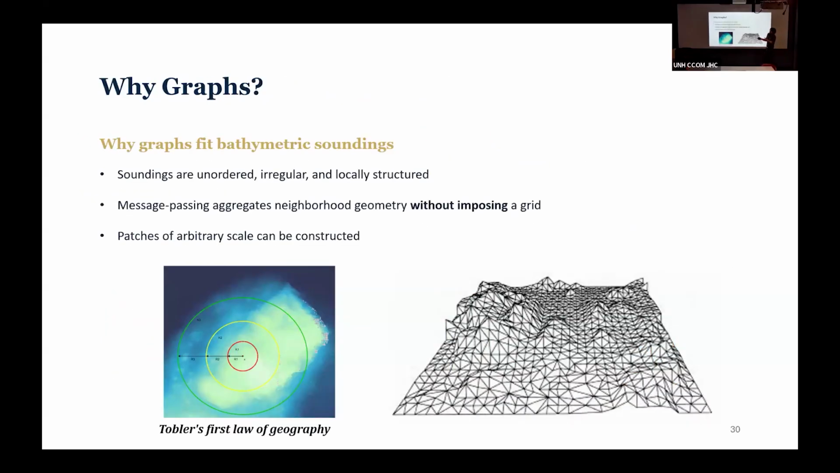So why graphs? I talked about all the problems with gridding, but this is where graphs come in. Soundings by nature are unordered, irregular, and locally structured, with different densities throughout. And graphs are very good at representing that. Graphs only care about the edges between nodes. If we treat every sounding as a node, the edges will give that distance, the relationship between the points.